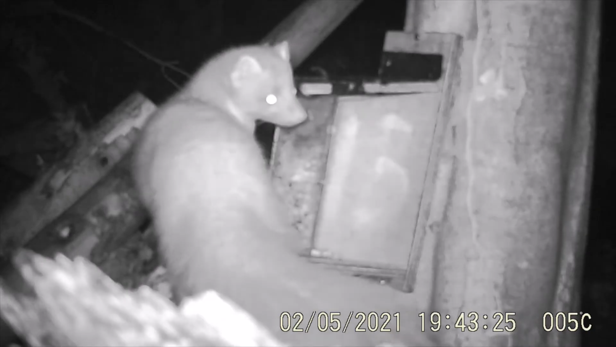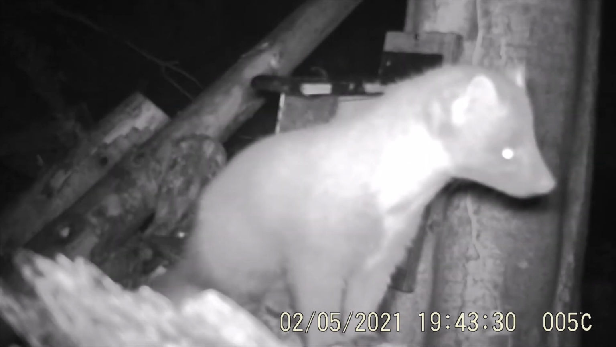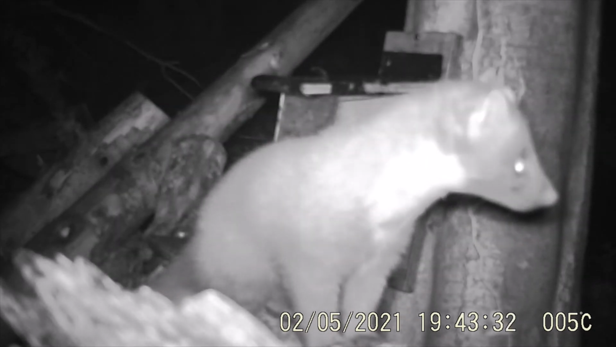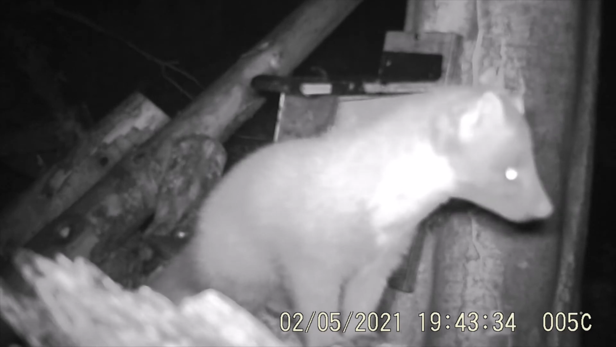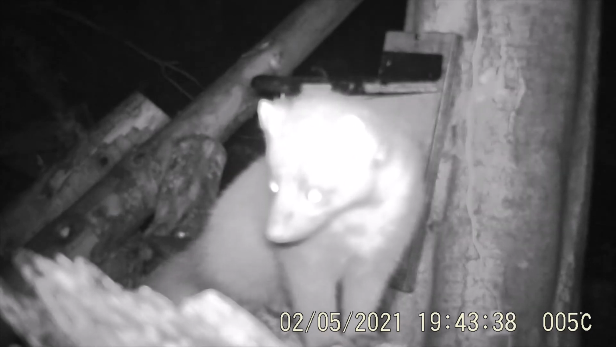But always great to see the pine martens. They've got such character, incredible animals. If you think red squirrels are agile, these guys are even more agile, considering they're about the size of a cat. They are amazingly agile up a tree, around a tree, and upside down on the trees as well.